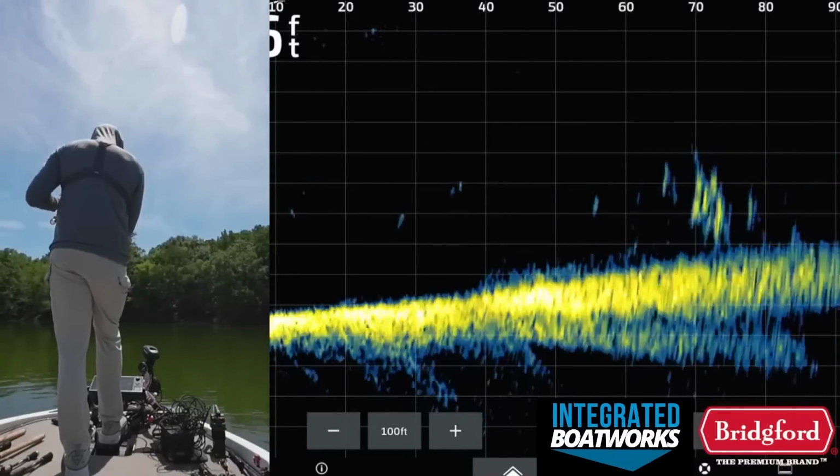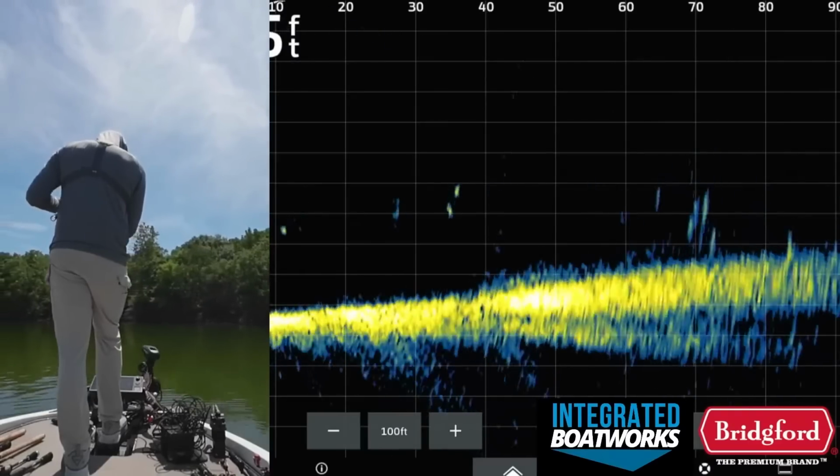I wonder what that giant fish was that we saw though. Kind of curious.